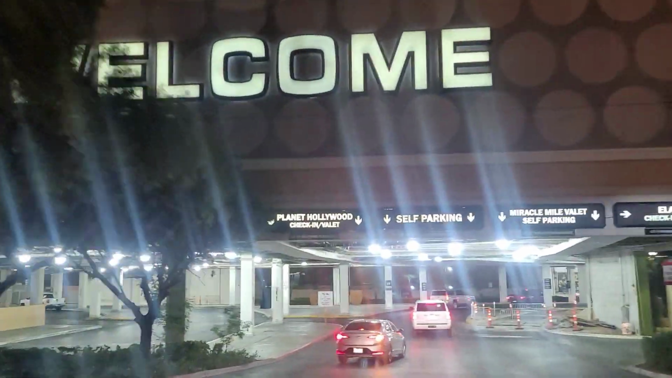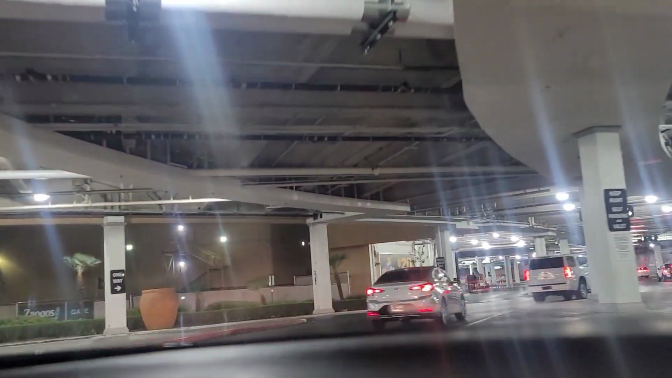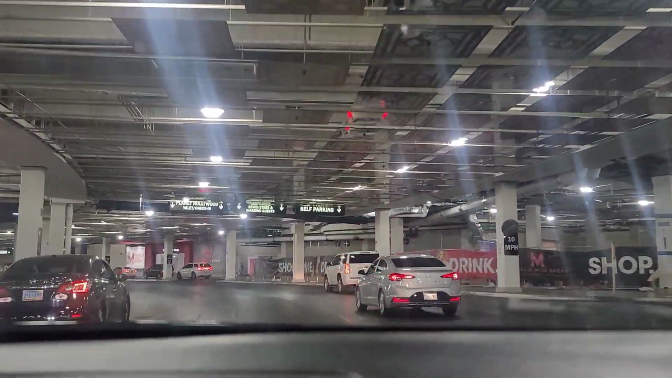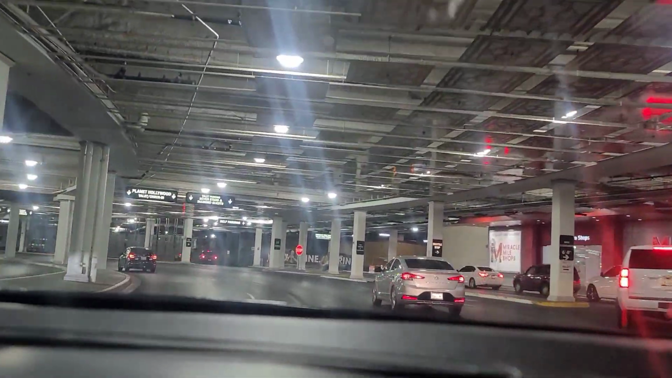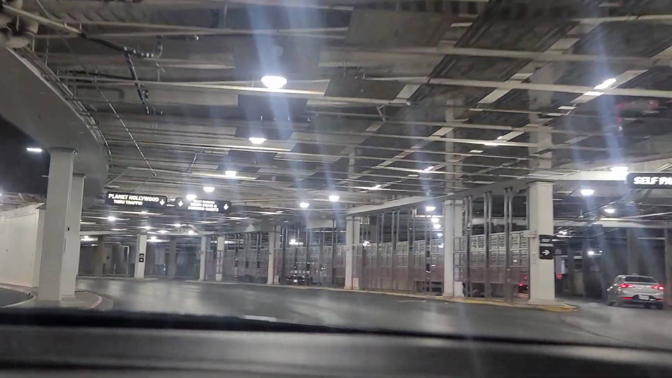So we're going through Planet Hollywood's valet area, which is usually pretty crowded, but I don't think tonight's going to be that bad. One thing about these valet areas, it's almost better if you're going to come here to just go ahead and valet instead of parking yourself, because you're still going to have to pay to park anyway.